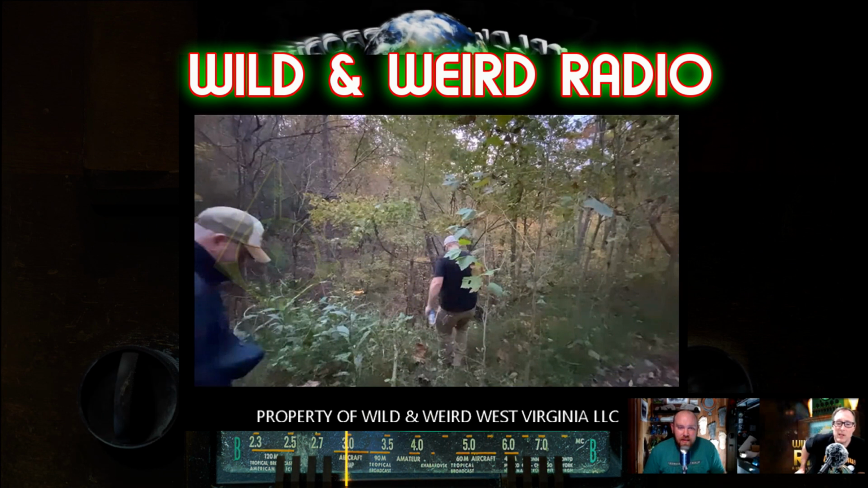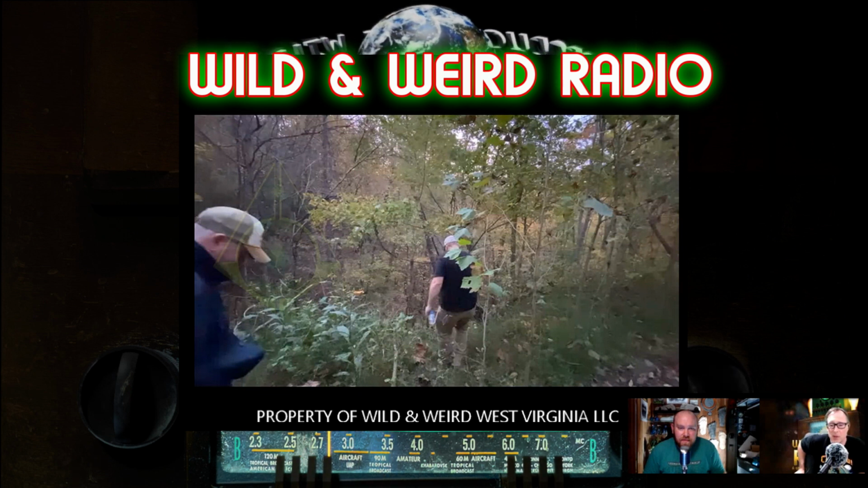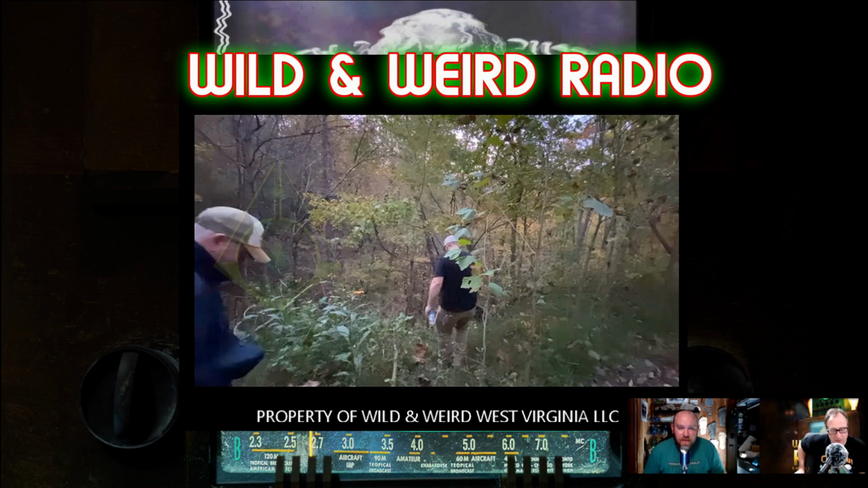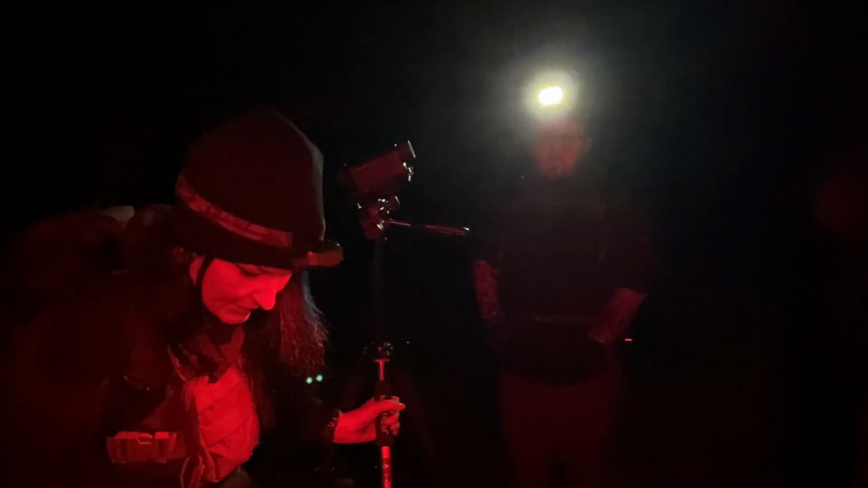Now, where we're standing is about where the thermal section was set up. They had 3 thermals up there. They had the Psionics, they had AGM, and they had a FLIR. And we should have been able to see what was down in there. But given the fact this thing booked it and took off... I think so, too. Yeah.